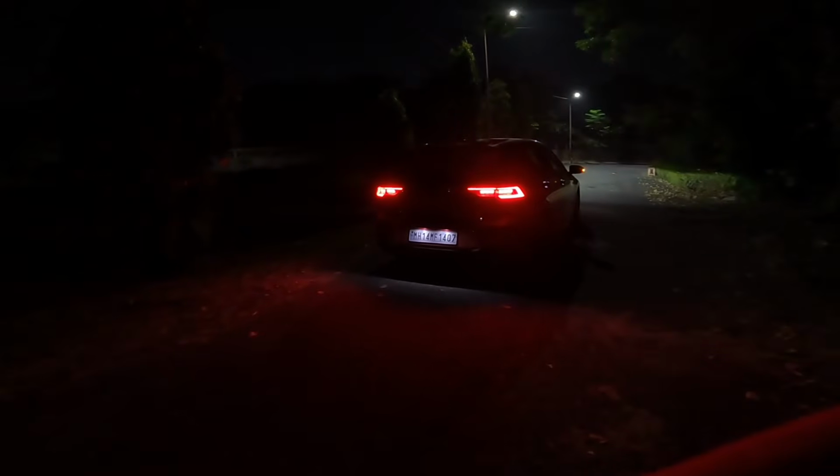And so first off, let me unlock the car, and isn't that lovely? And that's the puddle lamp that says GTI. Okay, I'll start the car and then show it to you again from the outside quickly.